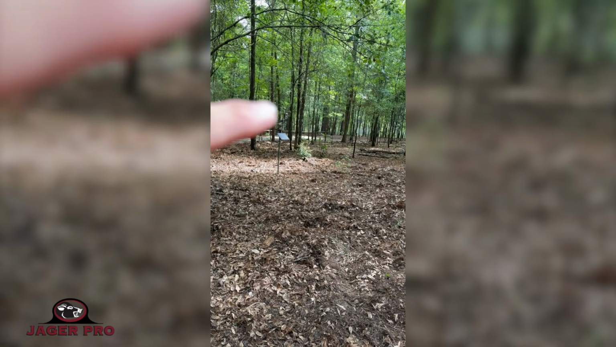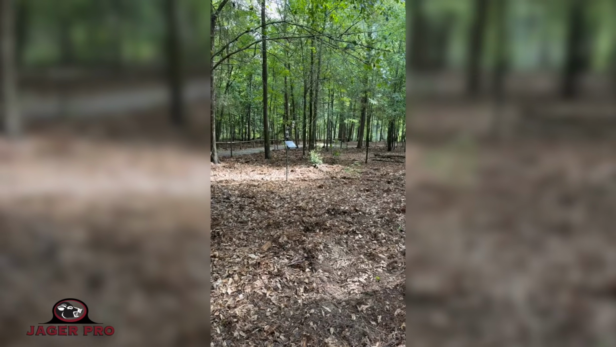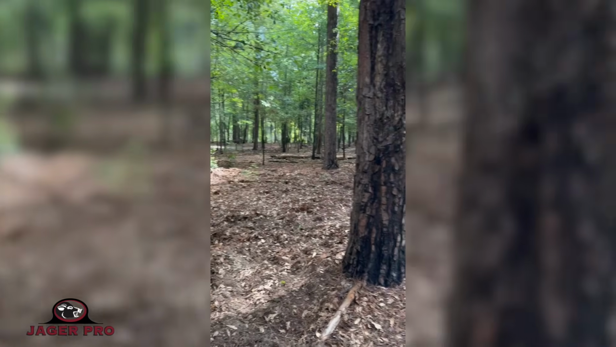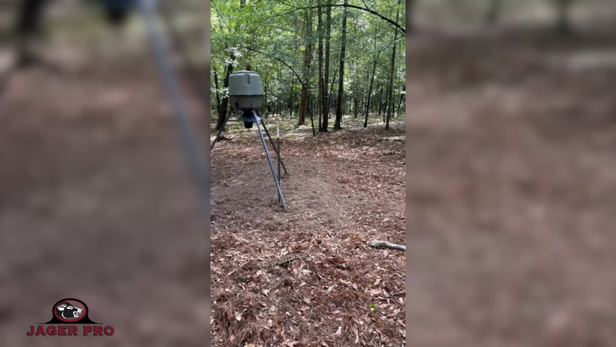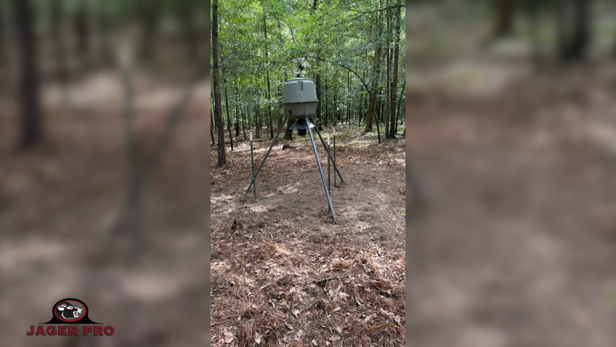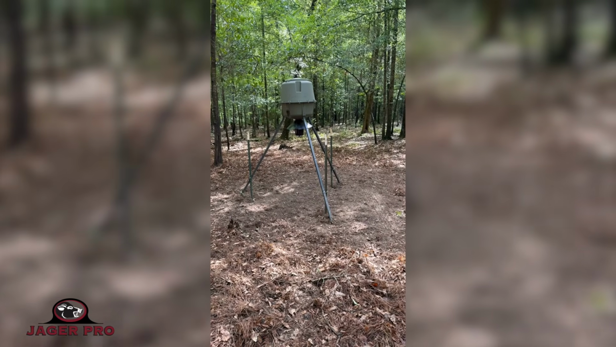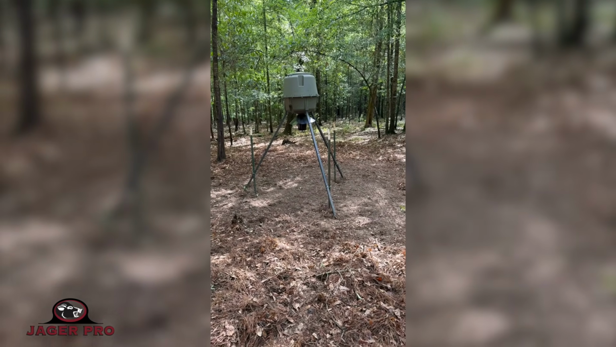Been watching them on my JAGER PRO M.I.N.E camera, and the JAGER PRO power supply is giving that the juice it needs. But today we're going to turn the feeder up, see if we can't get these pigs on the same schedule. I counted 8. There may be more that's in between here and there. It's kind of hard to tell sometimes when you got a bunch of black pigs, but we're going to turn everything up, see if we can't get them all on the same schedule.